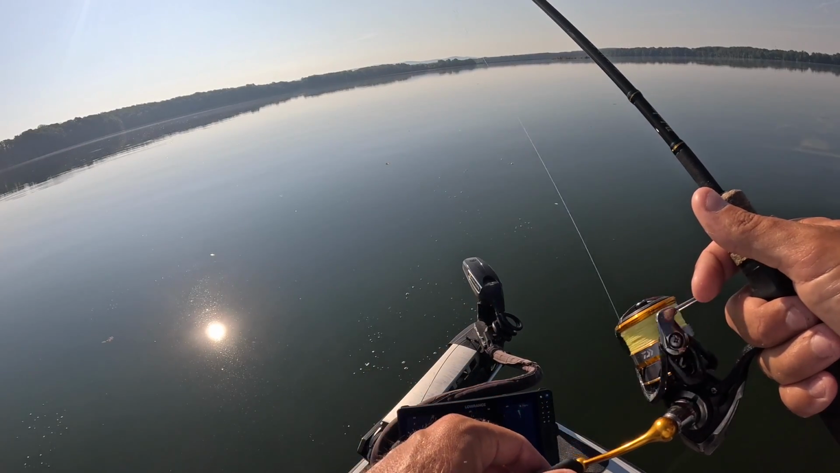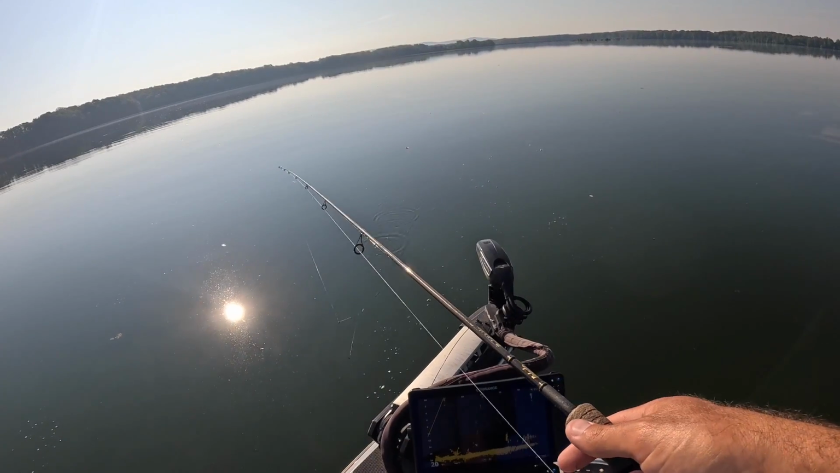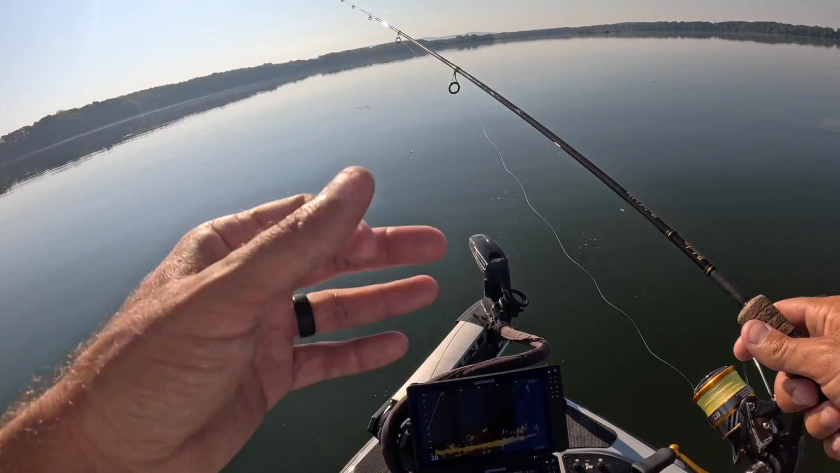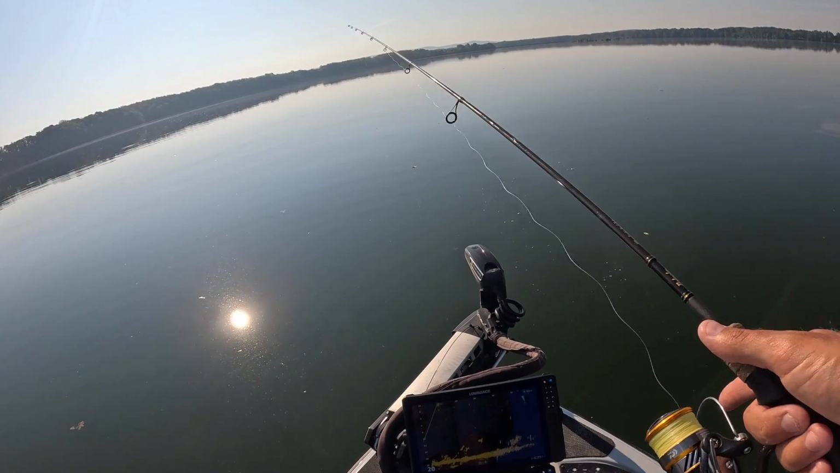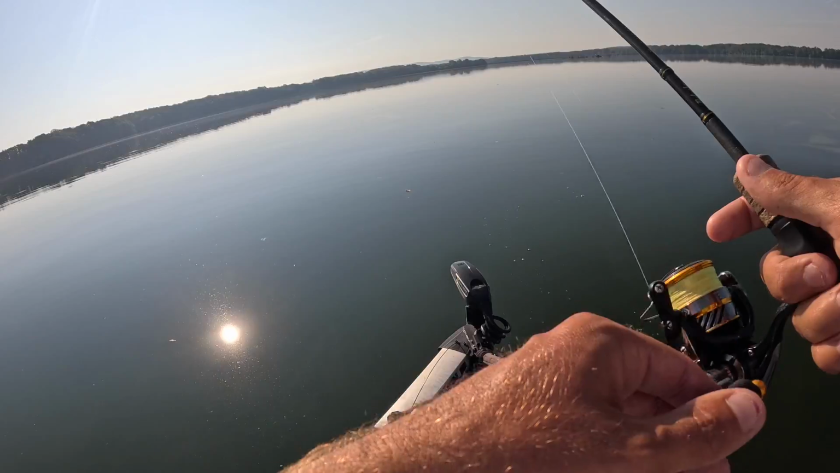Most of the time when people tell me they can't see their bait, that's the problem. They're not using the trolling motor to find their bait. There's no way you should have any problem, especially with it set like this at 50 feet forward. Even if you just throw a 1/32 ounce jig head out there, you should be able to watch that bait go all the way to the bottom, no problem. You should be able to see it pretty much all the time.